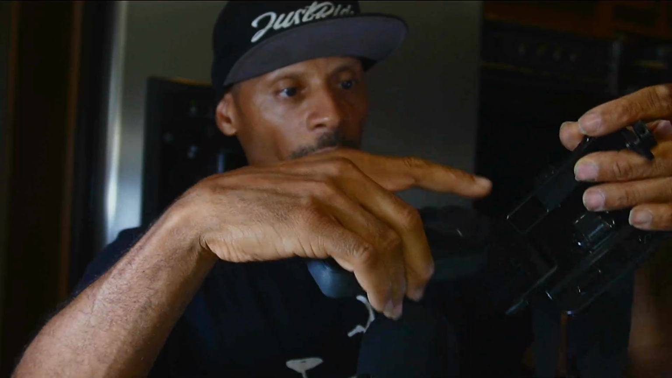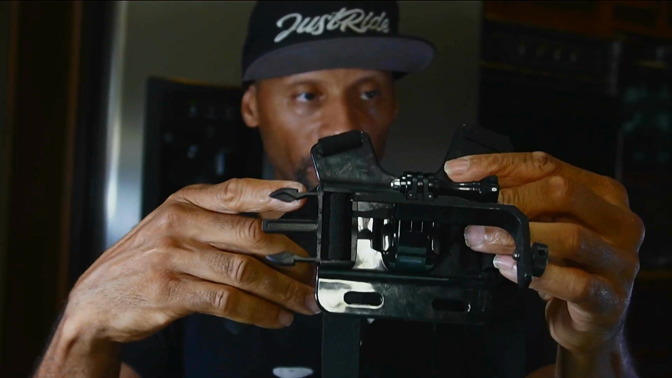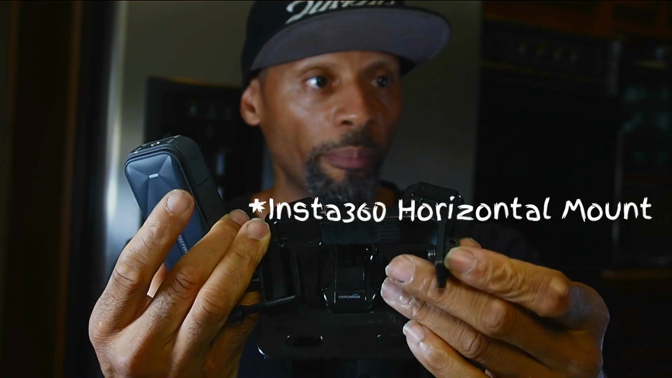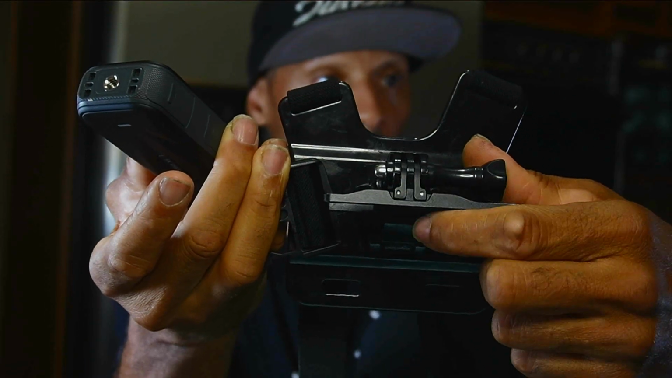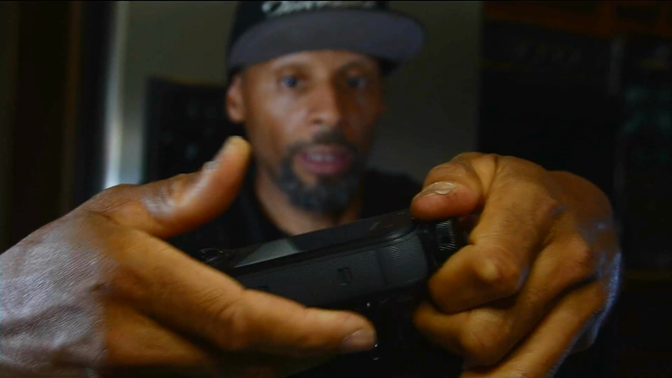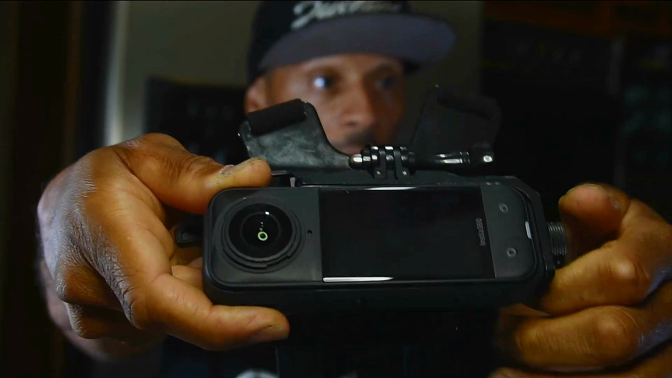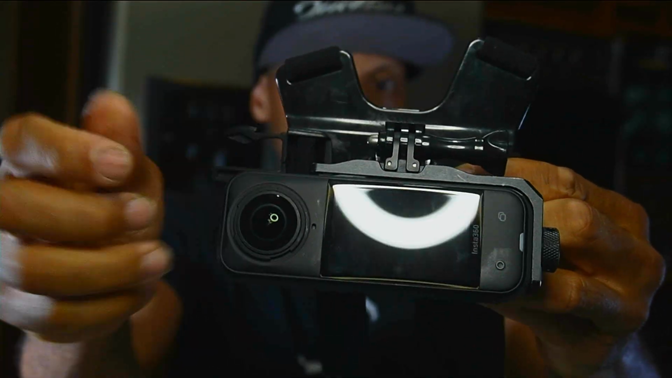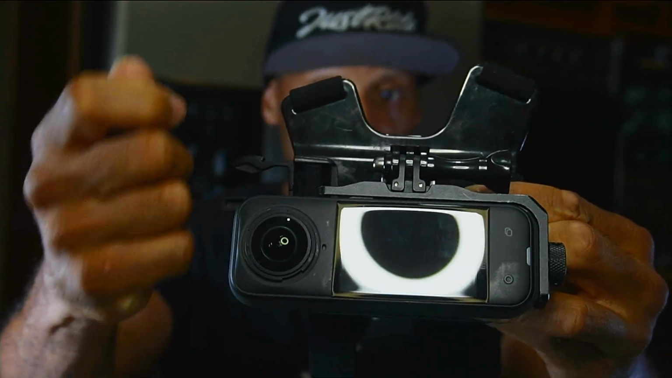So you have your chest mount, this is a GoPro chest mount. I need to get a better chest mount actually, but this is the GoPro chest mount. You have the GoPro horizontal mount attaching to the GoPro mount, right? And then all you have to do is screw it in like this, make sure it's lined up right, and boom, there it is on your chest. And you can adjust the tilt if you want to, or just wait till you get home and adjust it when you do your editing.